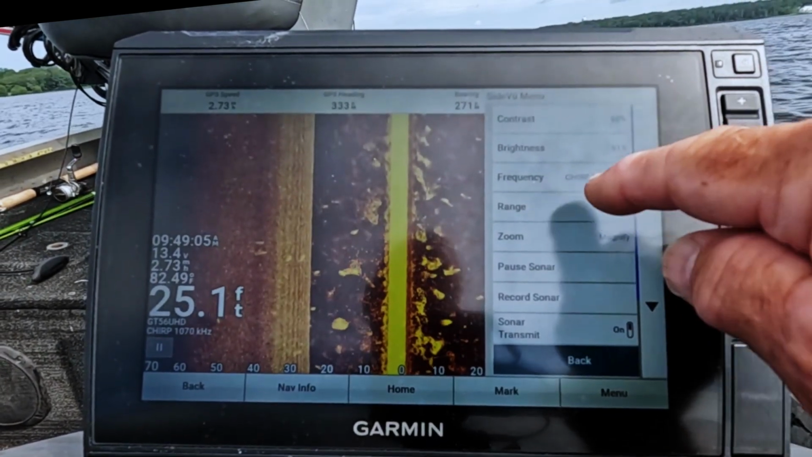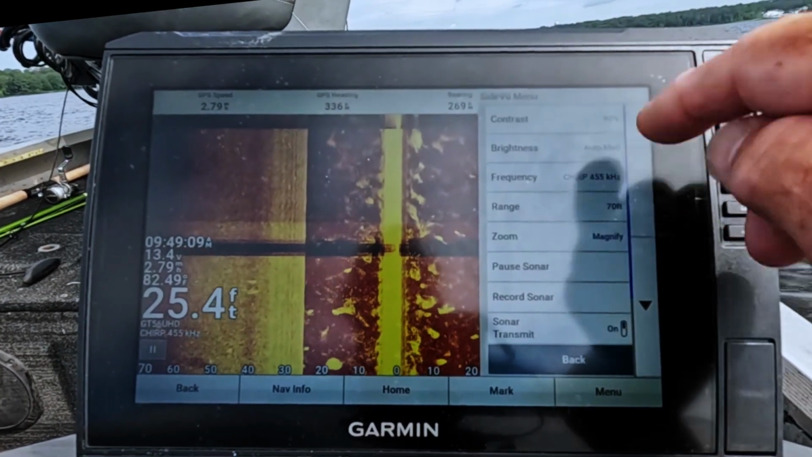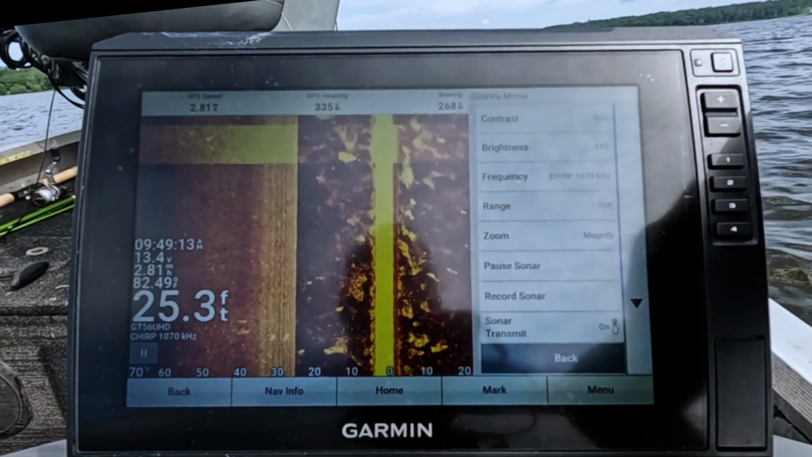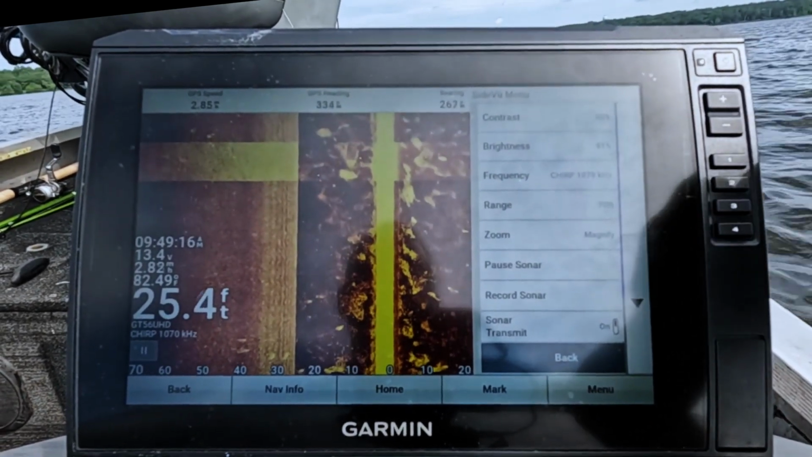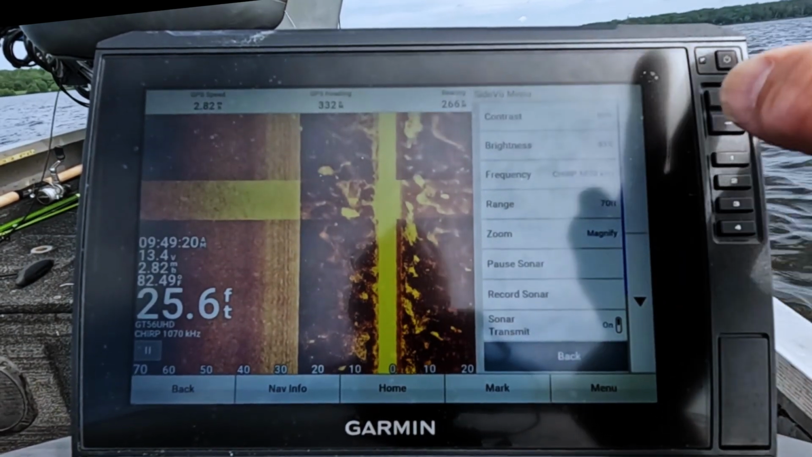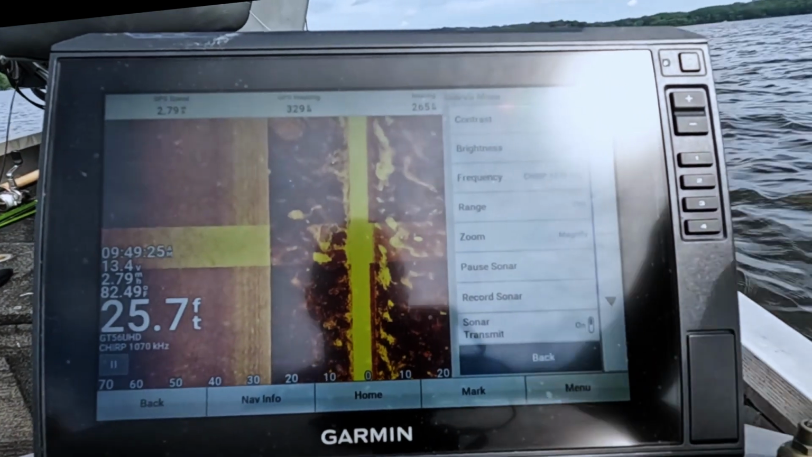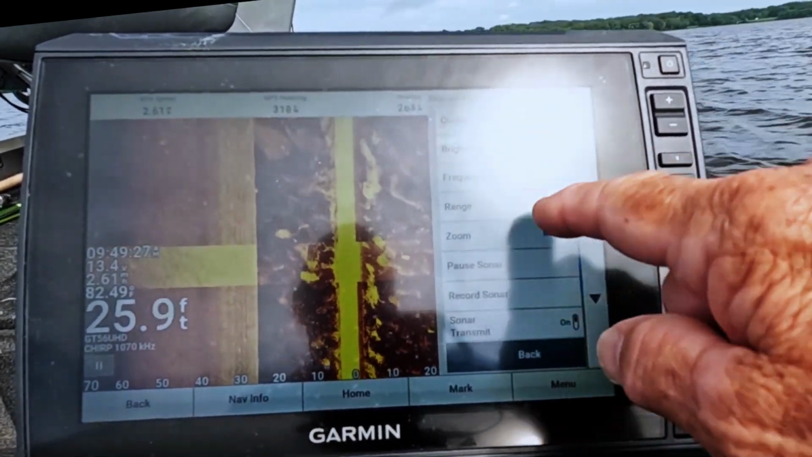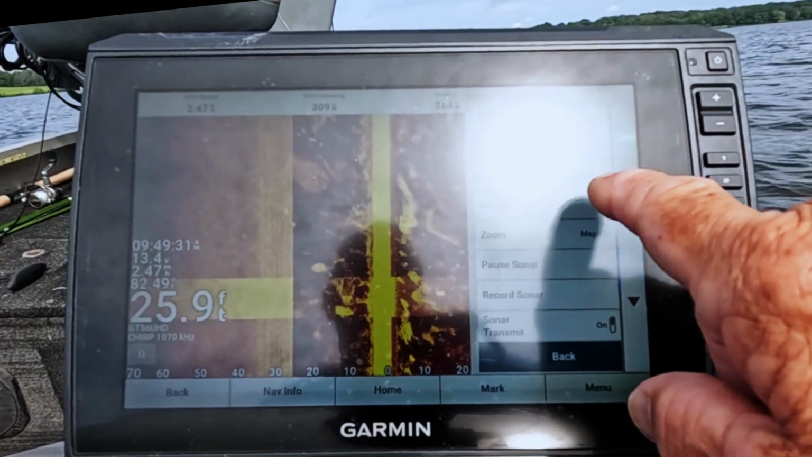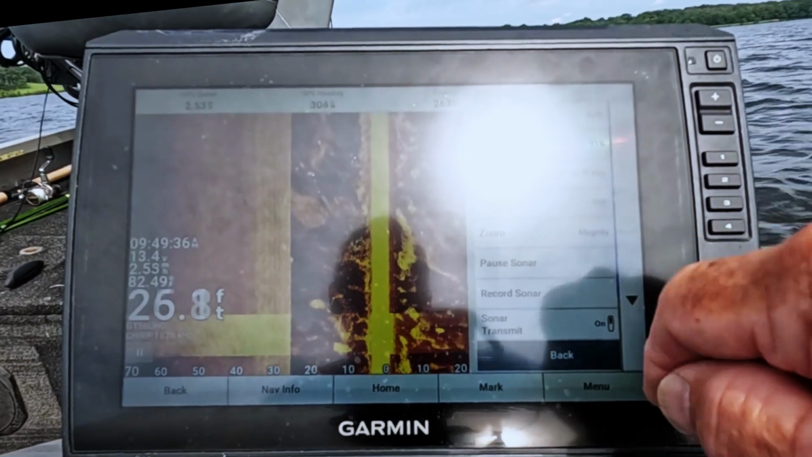Frequency: if you run your frequency on 455, you can see out further. If you run it on 1100, you can see better detail. So I usually leave mine on 1100. If I'm doing a lot of looking around, I'll put it on 455 so I can see further out. Zoom, you can turn that off or on. It really doesn't do you much good. Range, I like to set mine at 70 feet because you can see good up to about 70 feet. Past that, you really don't get that much.